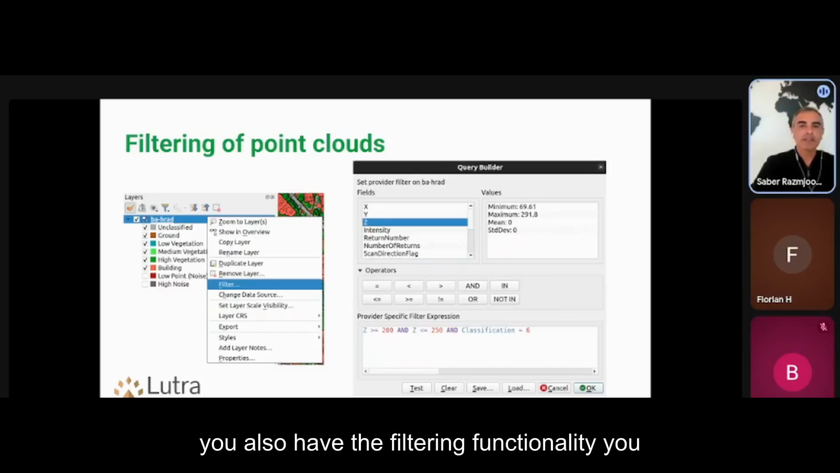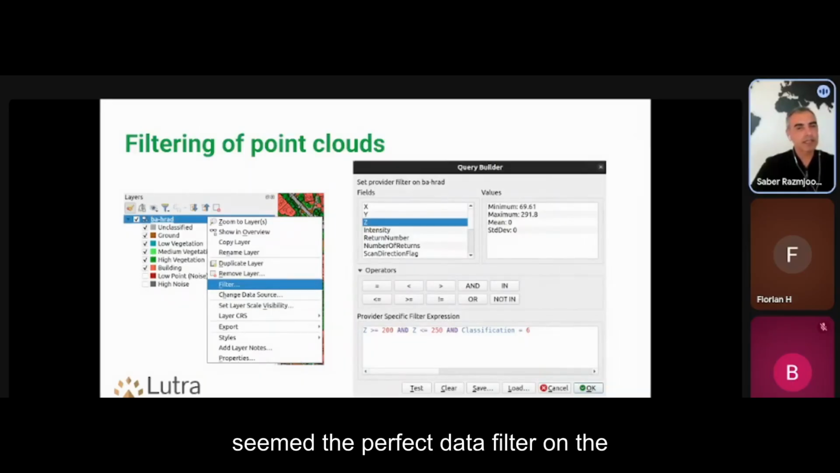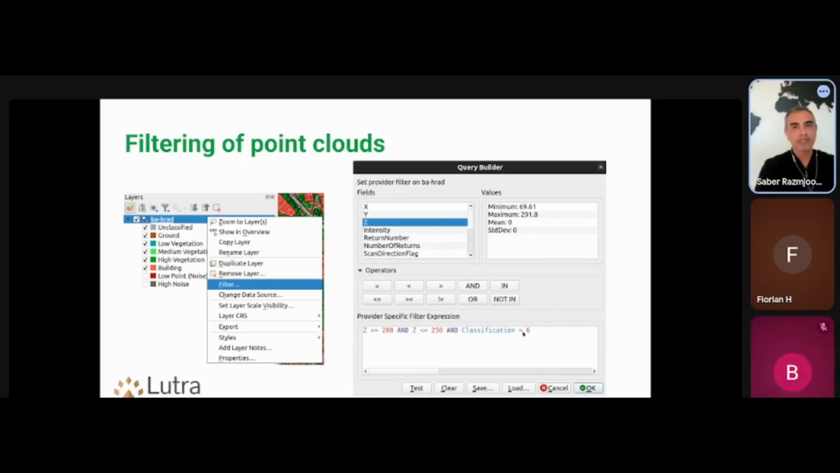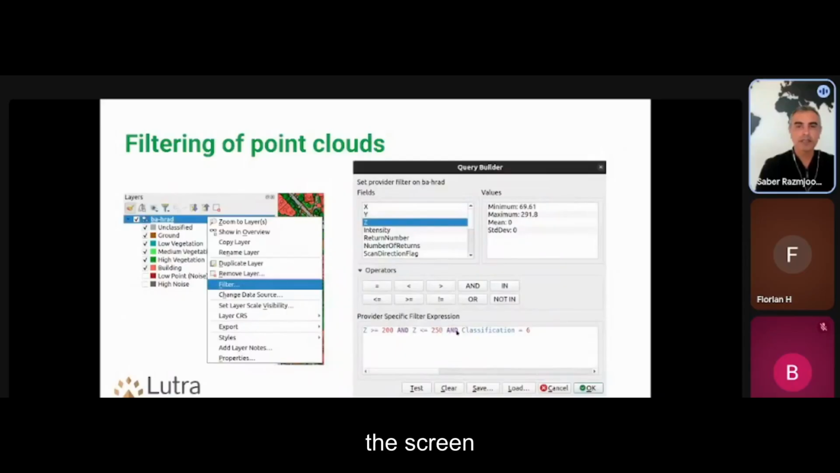You also have the filtering functionality. You can create, similar to vector data, a filter on the data source. So you can filter, for example, in this case only for the ground data where the elevation is above 200 or below 250. Actually, this one is obsolete now because you have got a vertical controller in QGIS, so you can do it dynamically on the screen.